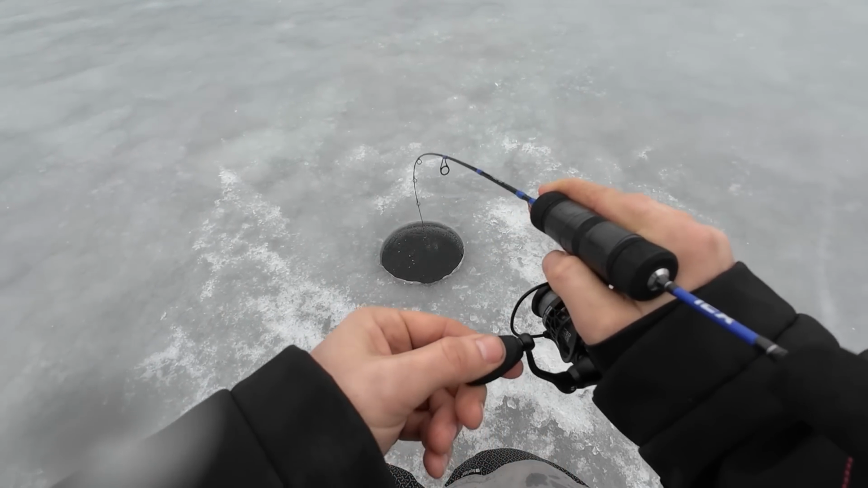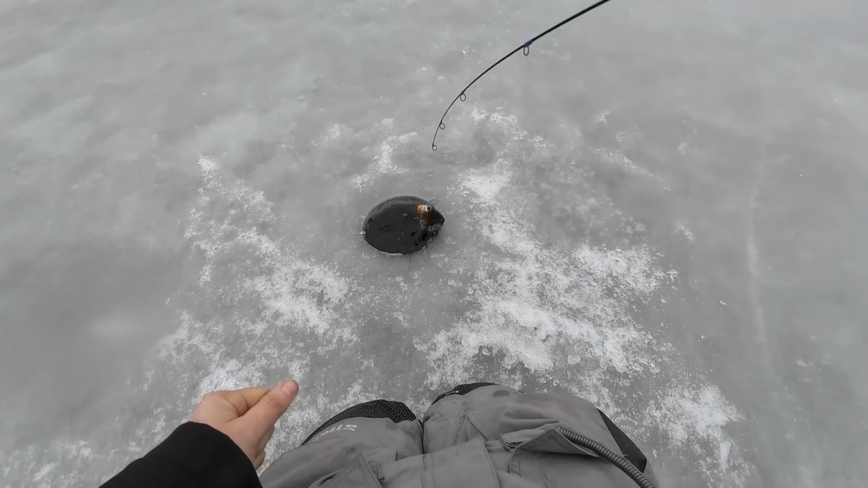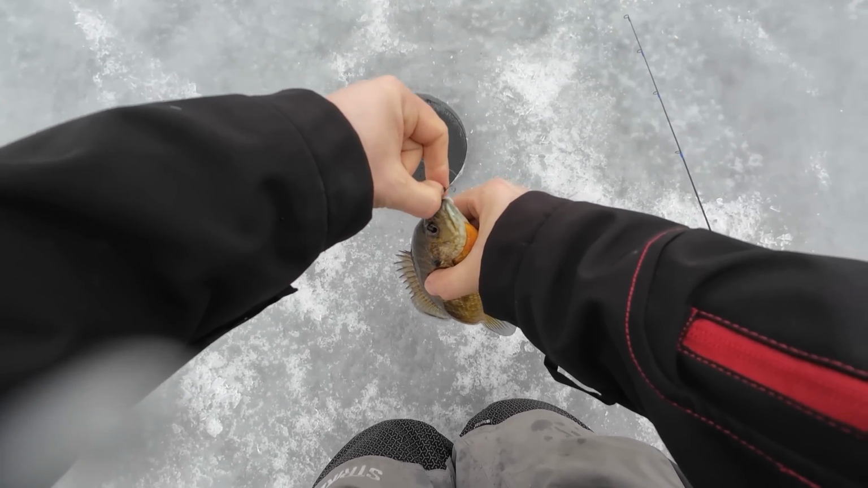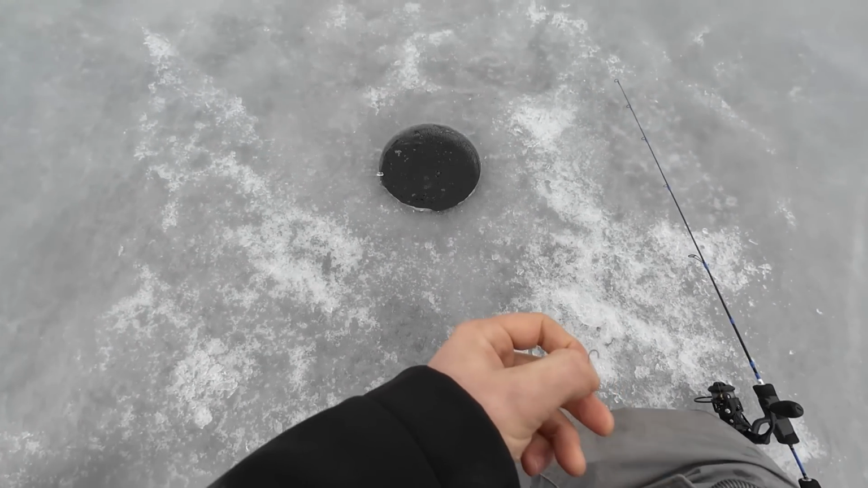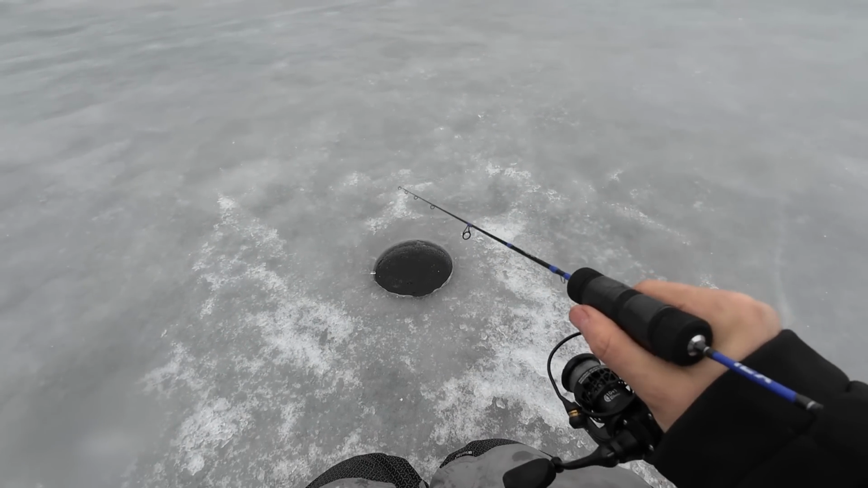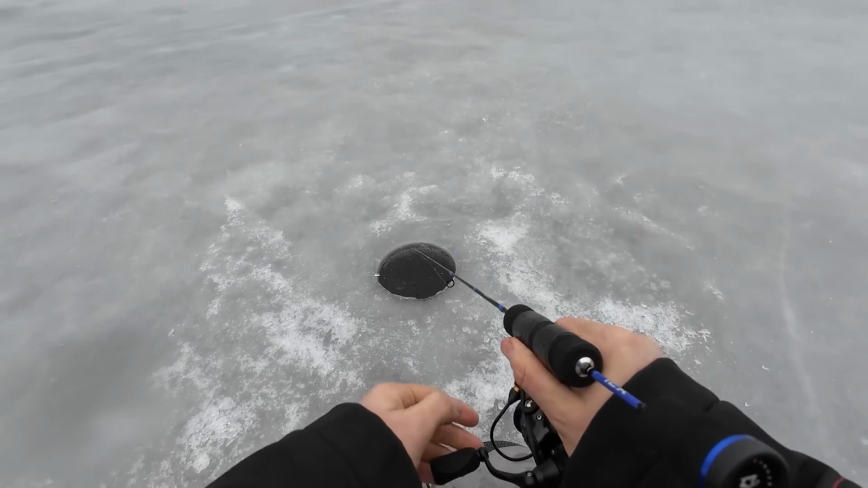See, this one feels like, look at this rod. This thing's just doubled. Okay, that's just a fighter. But still, solid fish. He's gonna take that waxy. We're gonna put a new waxy on here. Tell you what, here we are, just in a hole, down to the bottom, jig, jig, jig, fish. Like, how much better can it get than that?